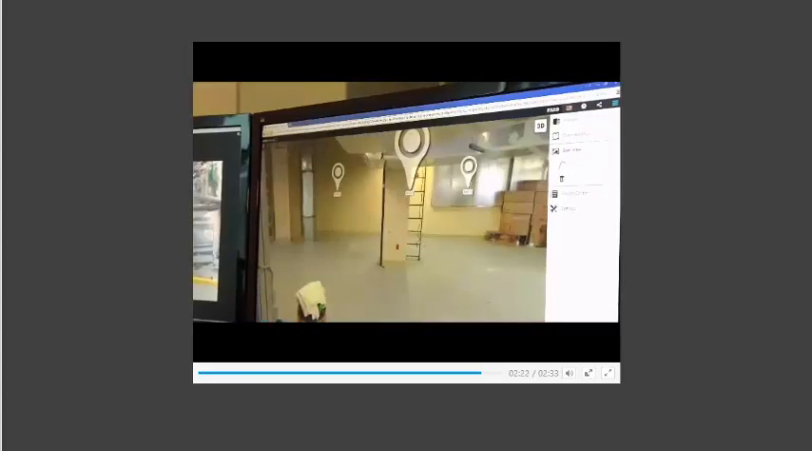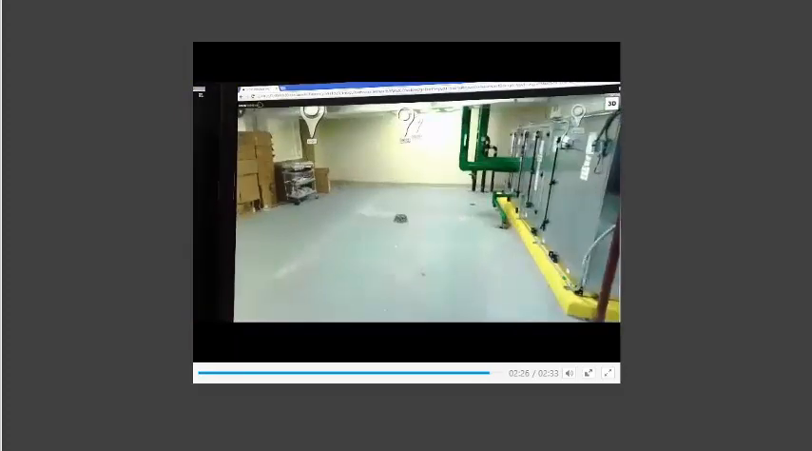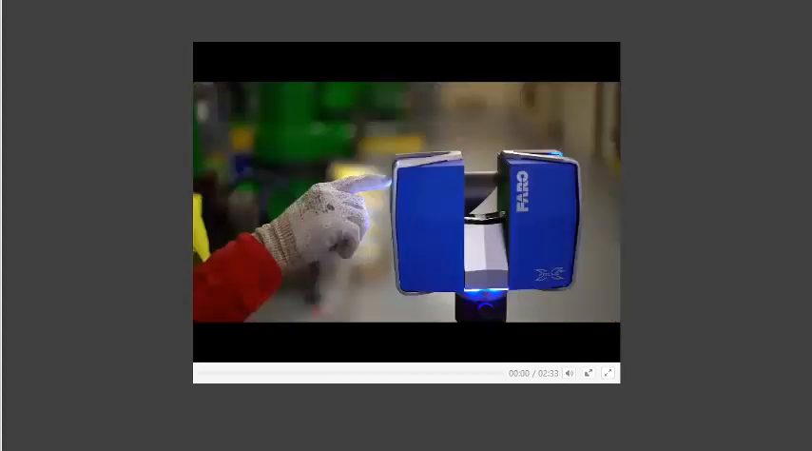And during that process, we also found an obstacle that, no matter which way we came in, was going to be an issue with the floor drain. But by doing this with the laser scan, we were able to identify these issues early on, and it saved the job approximately almost $100,000.